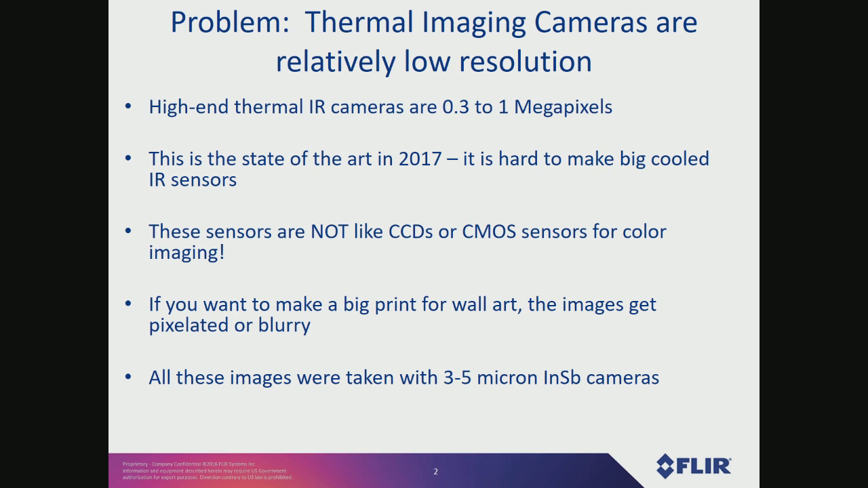So if you want to make a big print for wall art, you find that the images get really pixelated or blurry. All the images I'm going to show you are taken with 3 to 5 micron InSb. I'm still waiting for some bigger SWIR arrays, which are coming, so I can do some giant SWIR panoramas.